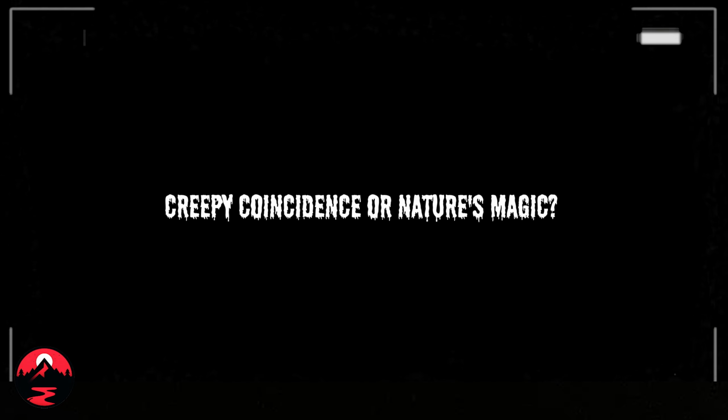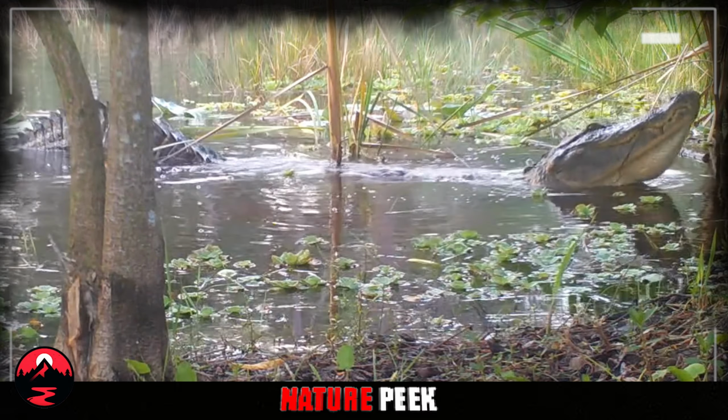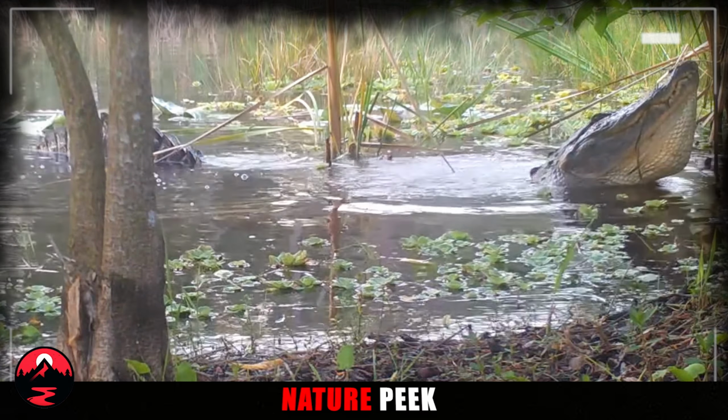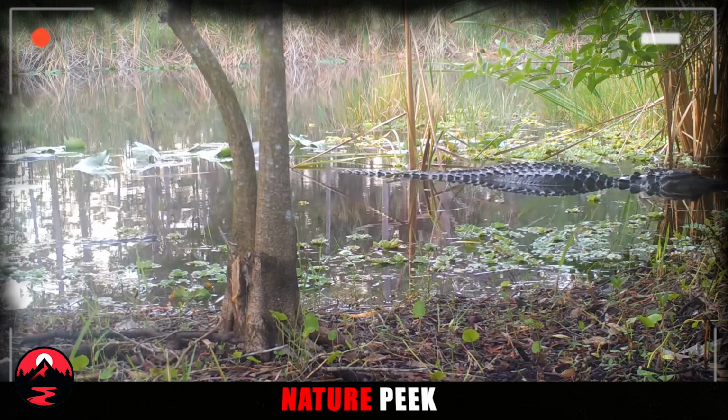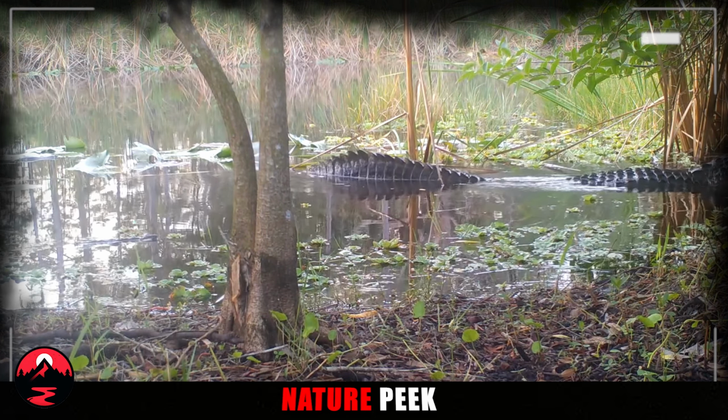Creepy coincidence or nature's magic? This video was filmed by Bobby Wimmer Photography. He set up a trail camera near a pond close to his house, and this is one of his most astonishing captures. Take a look at this huge alligator lurking in the shallow water, emitting spine-chilling growls. Encountering such a massive creature while hiking in the woods would be the stuff of nightmares.